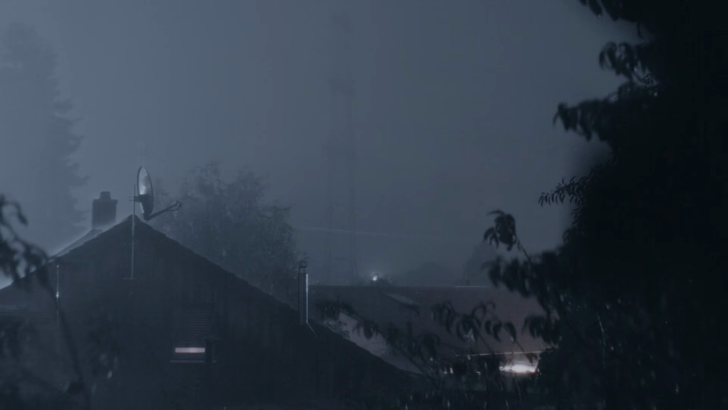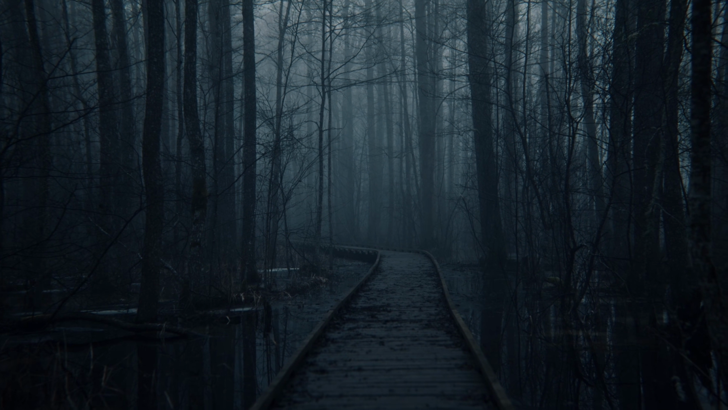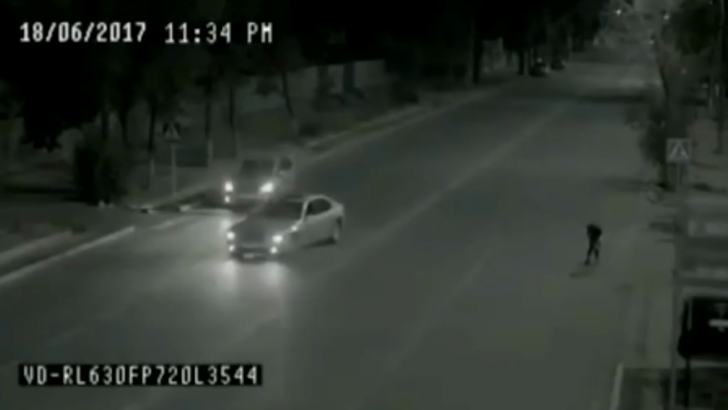Ghost Man. On a dark and foreboding night, when the shadows seemed to come alive, a miraculous event unfolded in the blink of an eye. As a little girl wandered into the path of an oncoming vehicle, a mysterious figure appeared out of nowhere, moving at superhuman speed. In an instant, he snatched the girl from harm's way, saving her from certain disaster. But just as suddenly as he appeared, he vanished into the darkness, leaving behind a trail of wonder and awe.